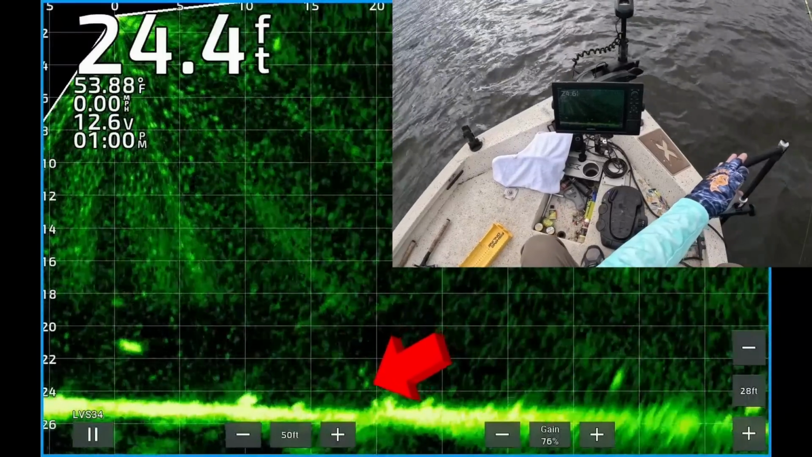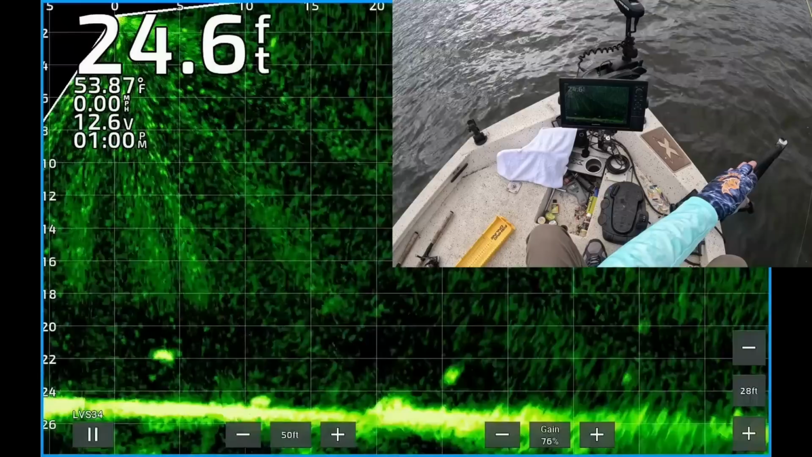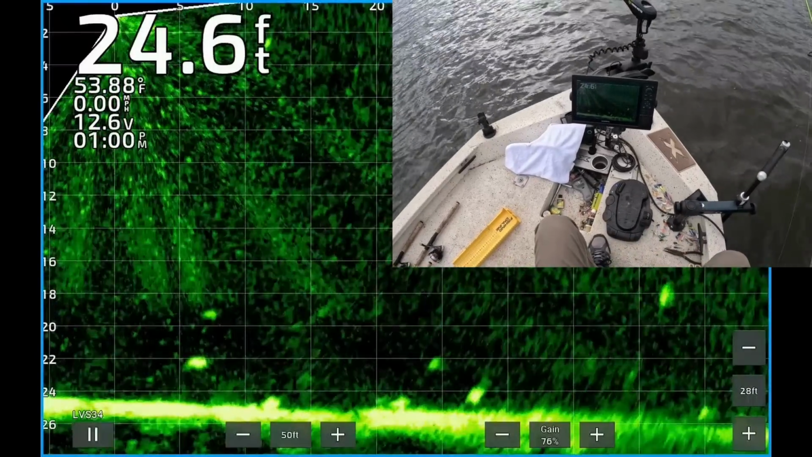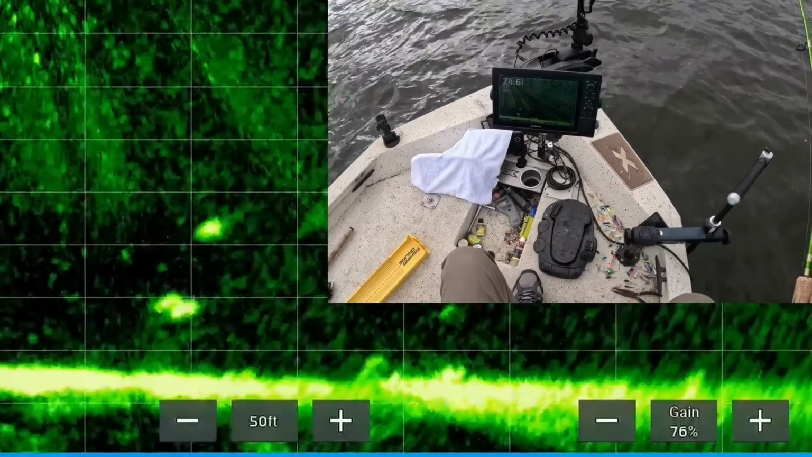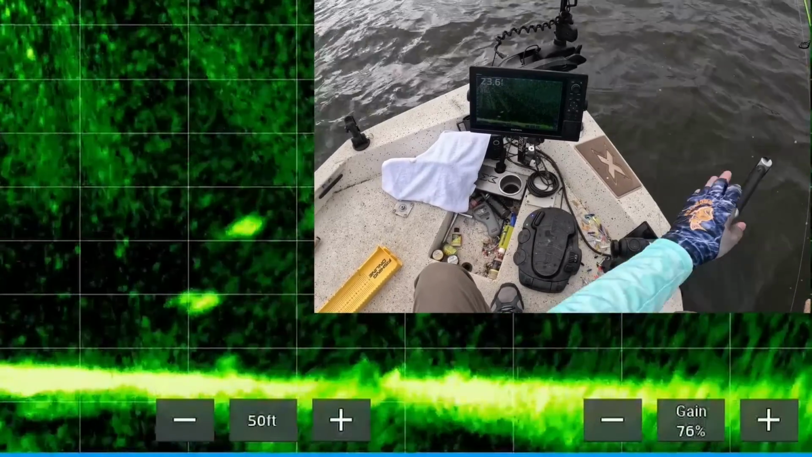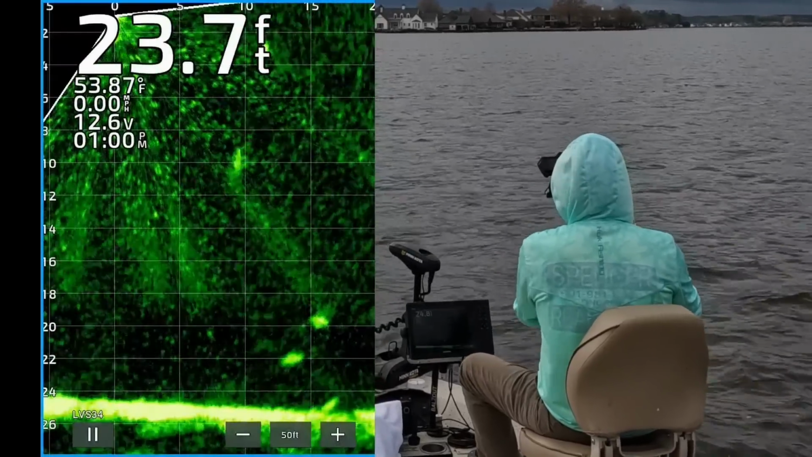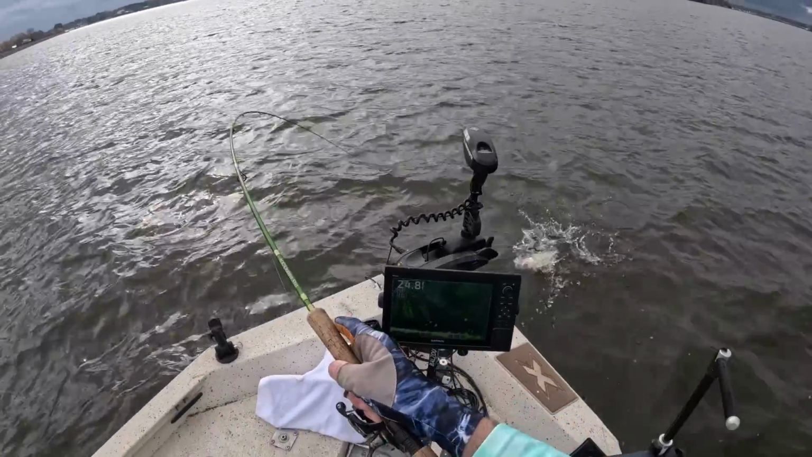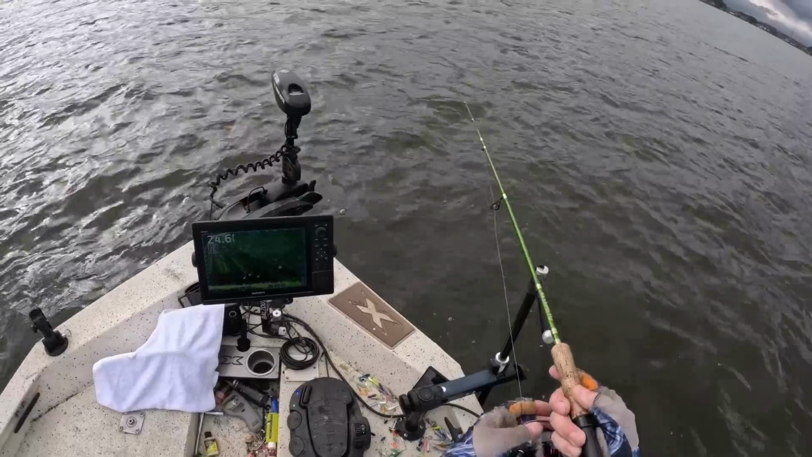There's my jig right along the bottom. It's coming up on a nice looking fish right there. See if he'll eat it. Nope. So I brought it up to the other fish right there. There's one. One up just hit it. 15 feet out. Yes. Get over here. Oh no, he got off. Dang.